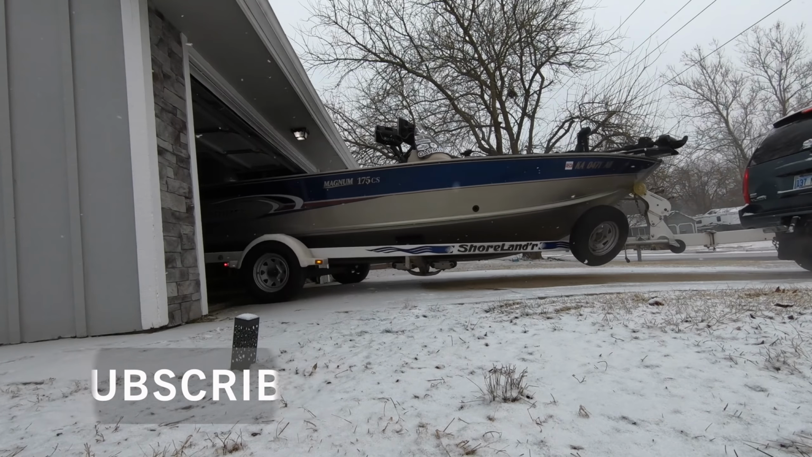Whew. Just turning around right there was like one of the scariest moments of my whole life. So hopefully we can get the boat in because the ground is extremely slick. So wish us luck. We did it.